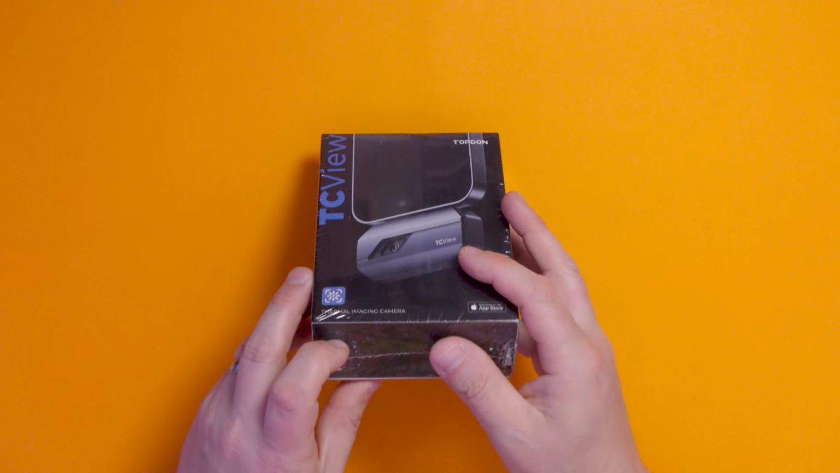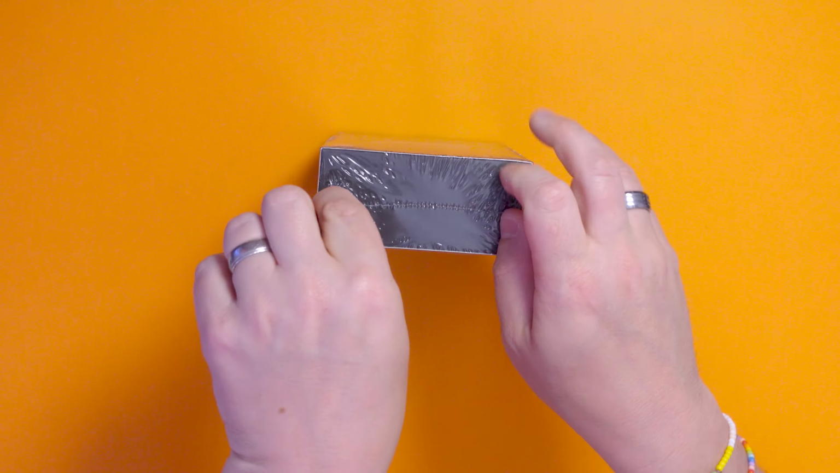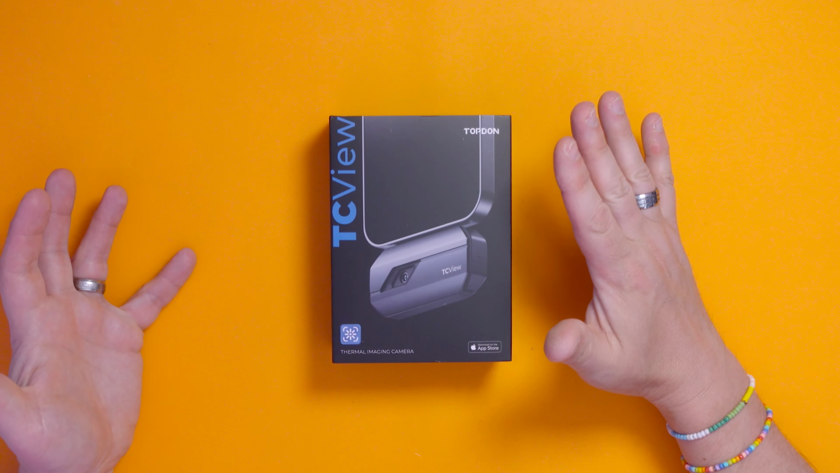So my thought is maybe I could use this, turn on the heating and see where the wall is hot, so I can actually get an idea of where the pipes are and avoid drilling through them, because I don't want to do that. Now, it's got this plastic wrapping on, so I'm going to get that off because it's making everything very reflective. There we go, so here it is.